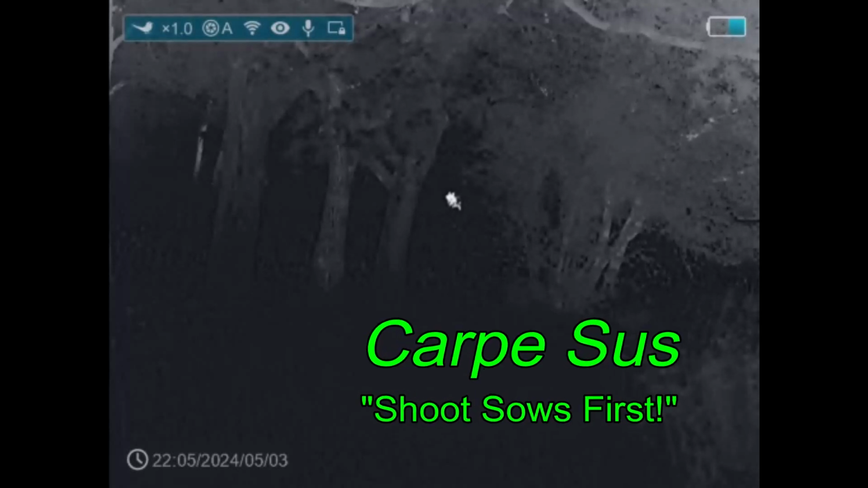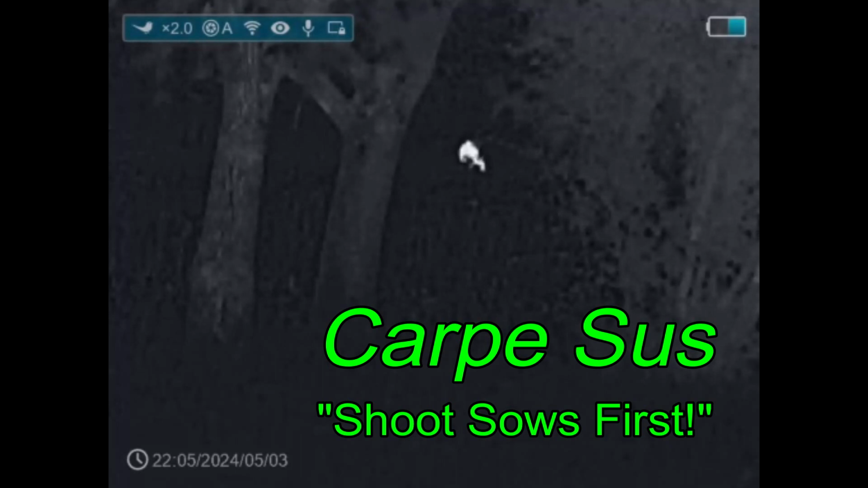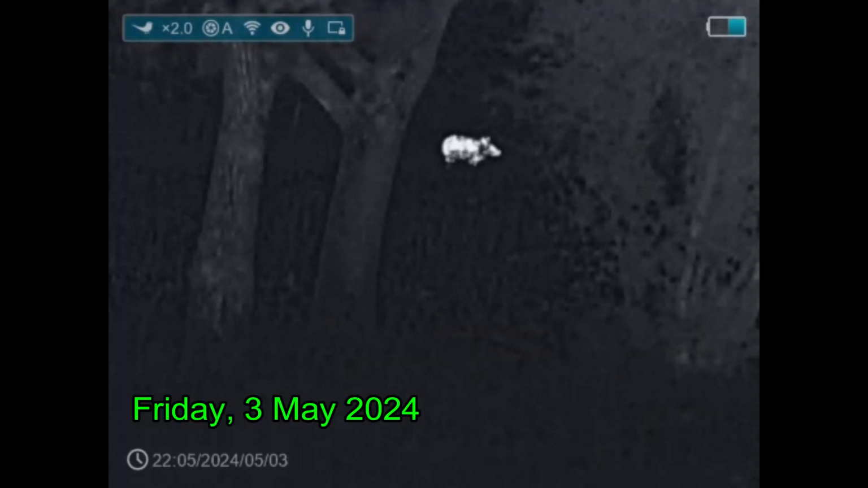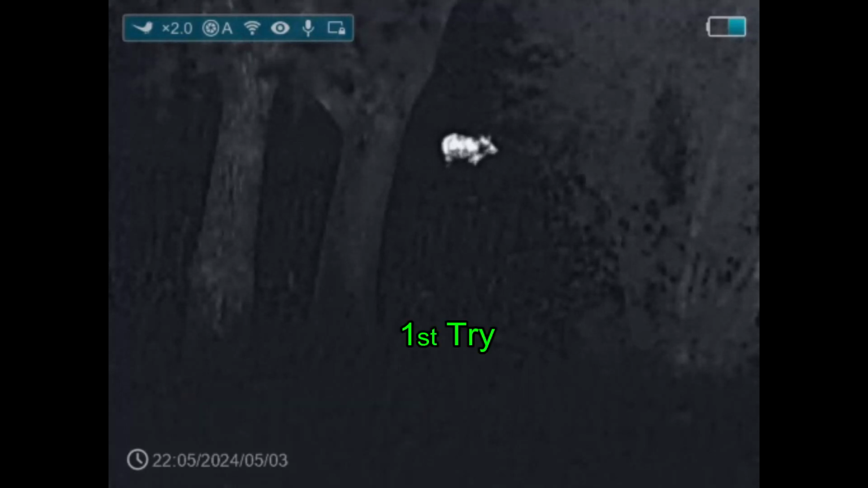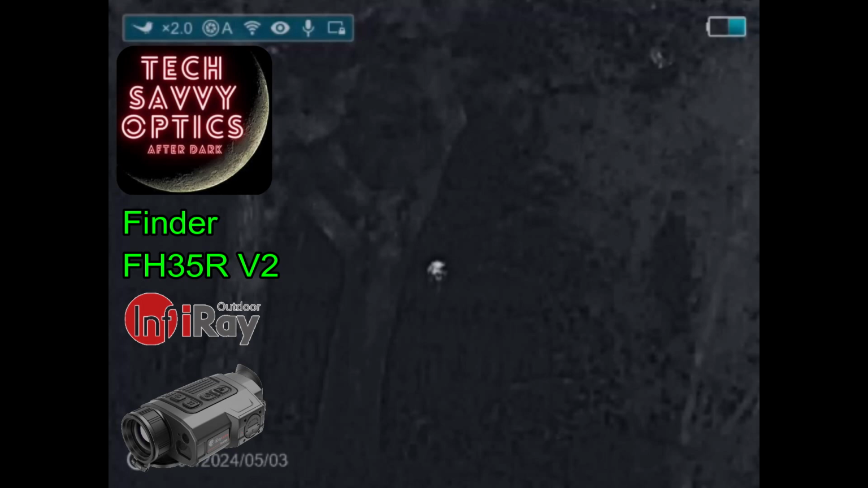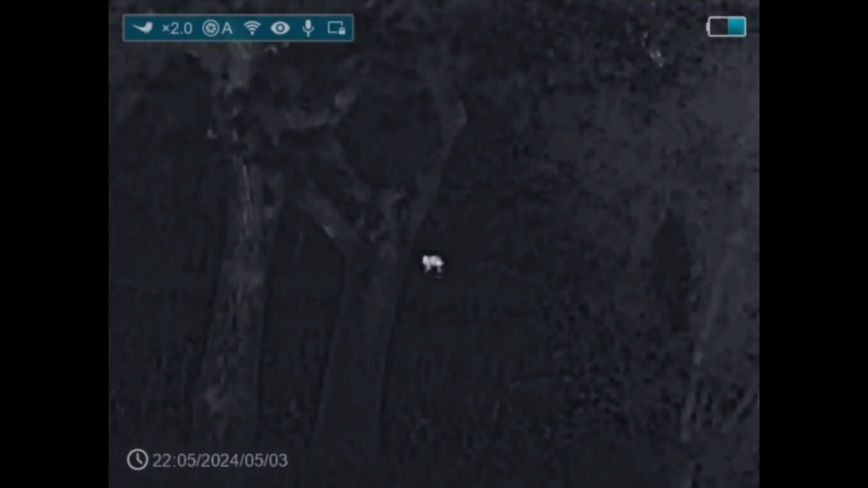Well, you may remember a little over a week ago, Ben and I got onto this boar. It was downwind of us. I'm inside the truck, Ben's getting out of the truck trying to get his rifle out of the back, and the boar undoubtedly smelled us, probably heard us, and ended up just turning around and disappearing on us as I'm sitting here getting some video through my infrared finder, FH35R version 2, that I got from Tech Savvy Optics. So he disappeared on us.